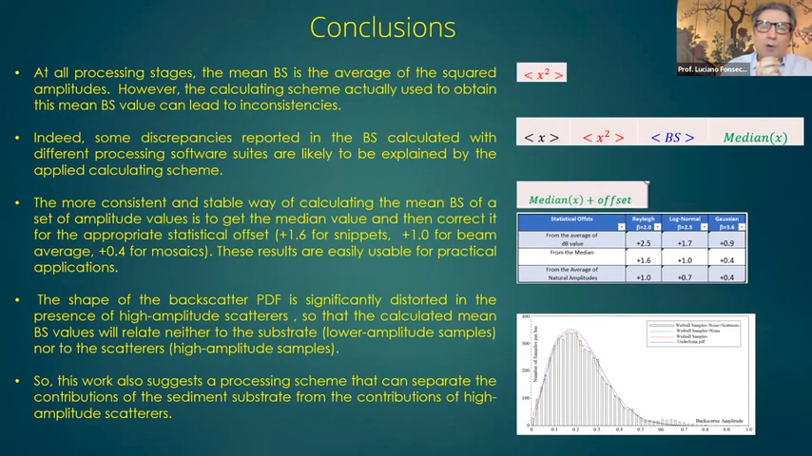You see, in all the processing stages, the right way of calculating the backscatter is this: you take the average of the amplitude square. If we calculate it a different way, there will be discrepancies, of course. But if you add the statistical offset, you'll be okay. You remove those discrepancies. But the shape of the PDF and those parameters will be completely distorted in the presence of high amplitude scatters.